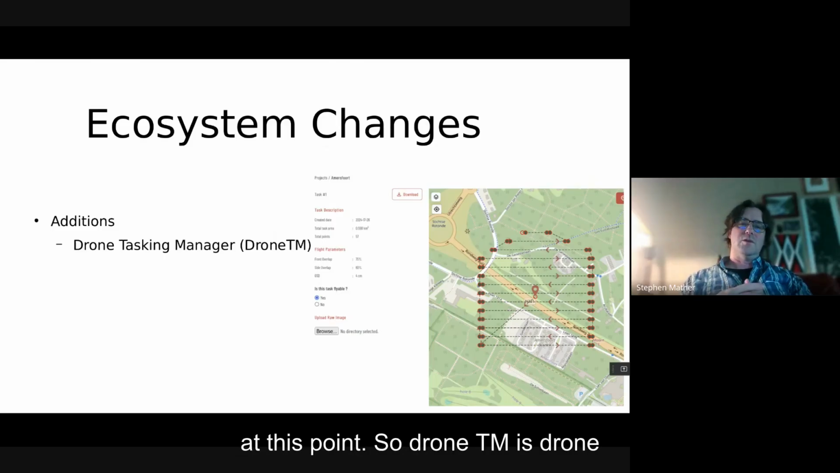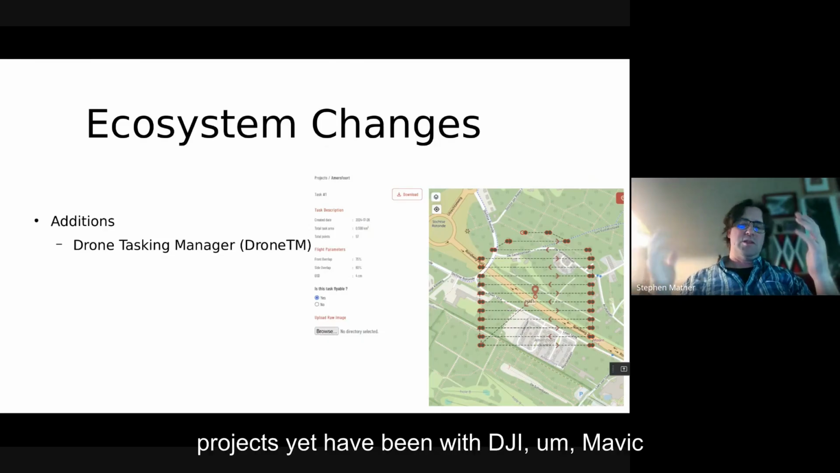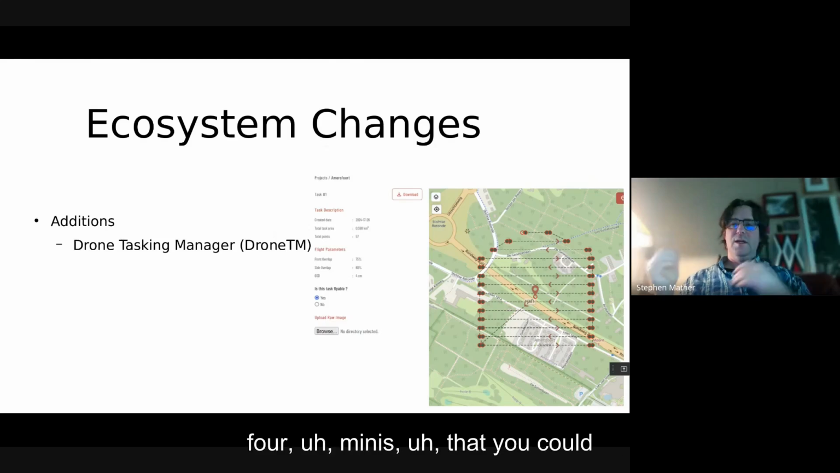So Drone TM is Drone Tasking Manager, and the idea was that with low cost drones, biggest projects yet have been with DJI Mavic 4 minis.